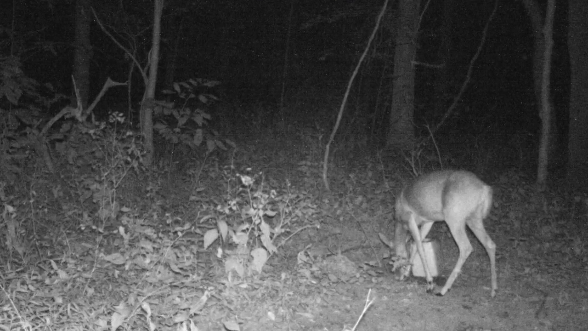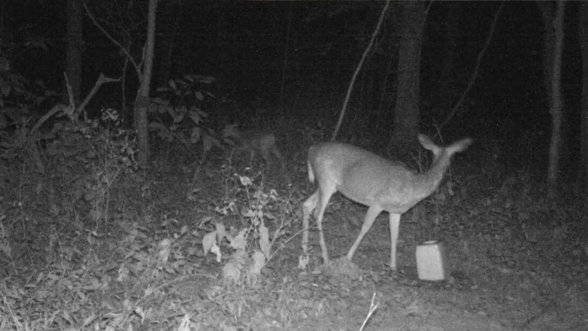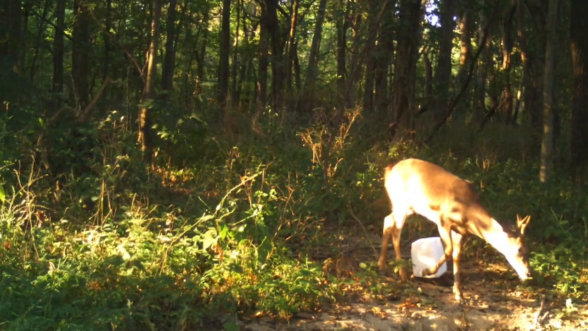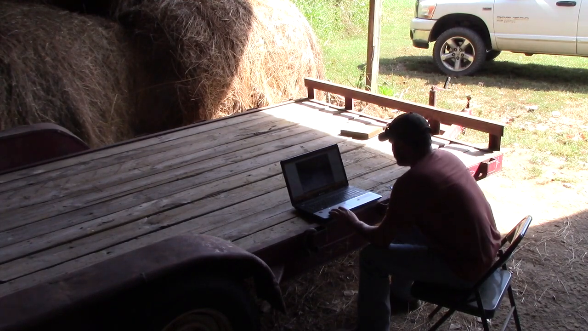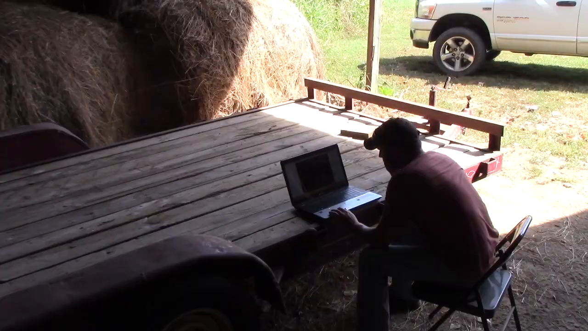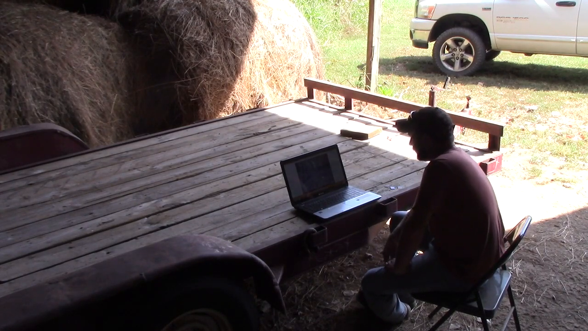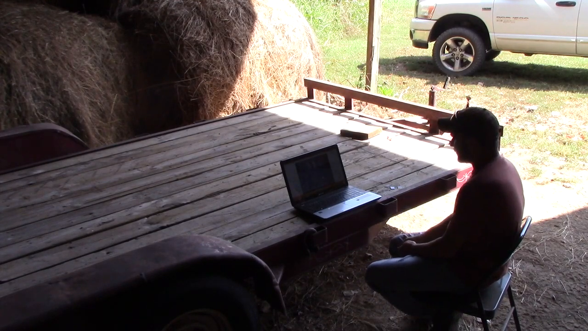Does, blurry, does. That's a small buck. Another small buck. Another small buck. Alright, kind of what I expected. There's a lot of different does on here and a couple small young bucks.